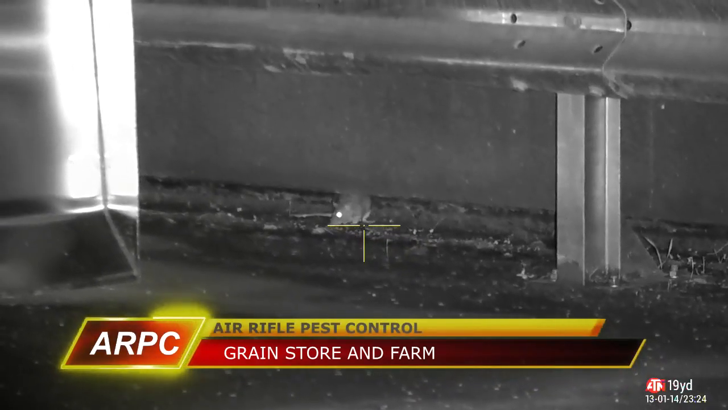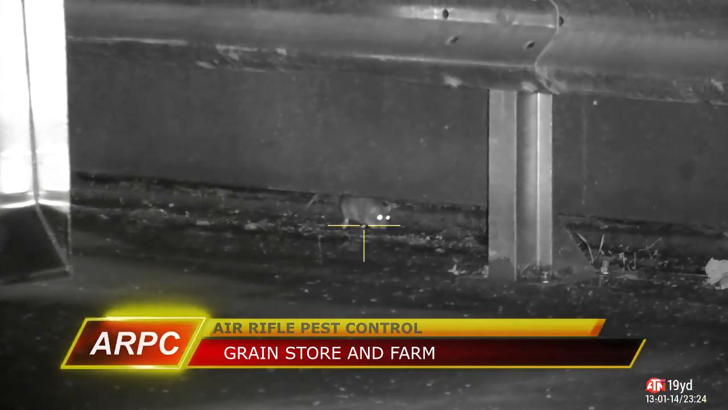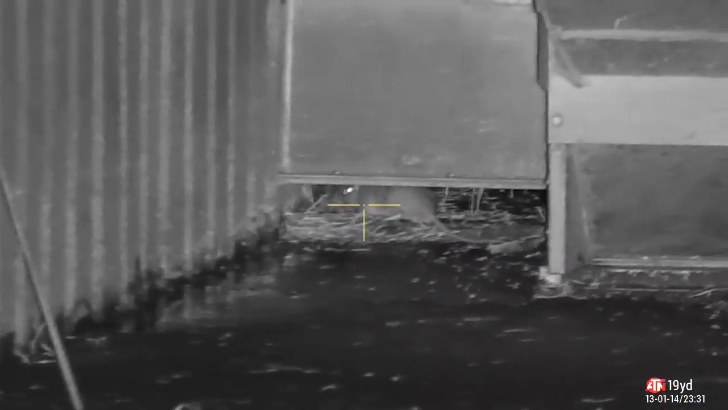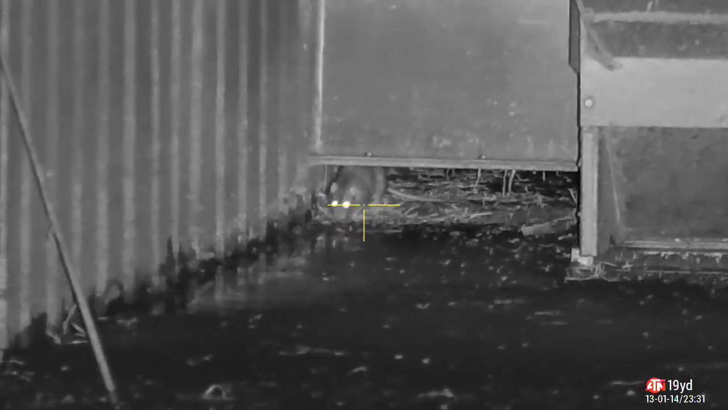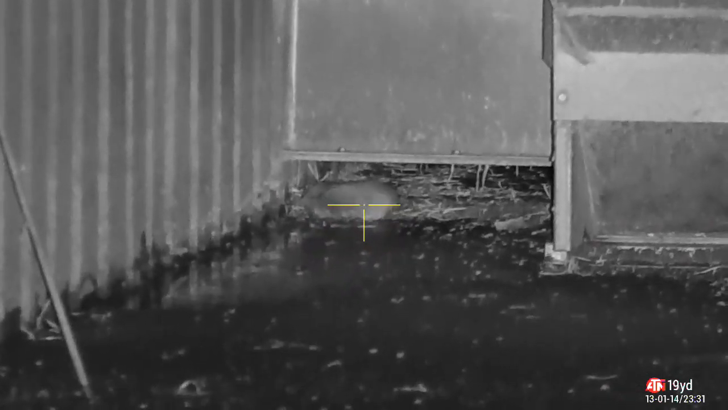Over at the grain store and farm, I spot this thing underneath a metal container on the main yard. Take the shot and completely miss because I didn't reset the zero from when I was adjusting the ballistic calculator on the scope. Schoolboy error, but I'll go back, I'll get him another time. I may have missed him, but this chap I hit dead in the head, and he too is now dead in the head. A lot of jumping and kicking and gymnastics, very dramatic death. The main thing is, he's dead.